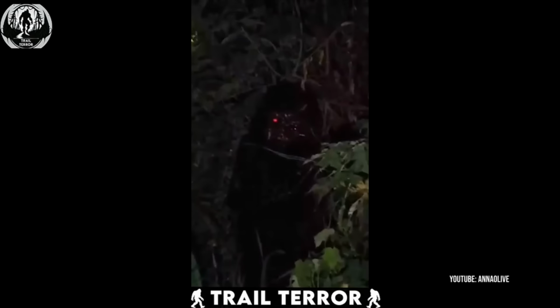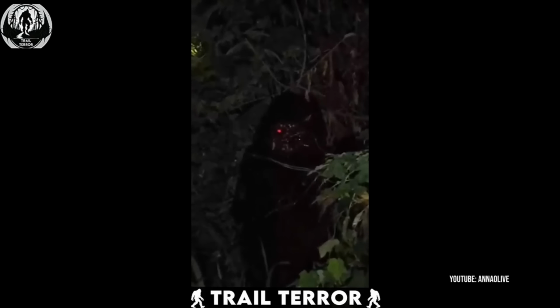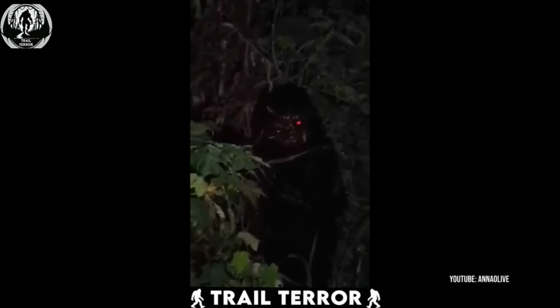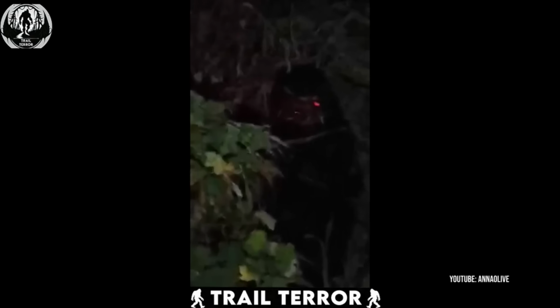Its body is covered in pitch black fur, and its face looks disturbingly deformed, almost as if nature itself couldn't decide what it was meant to be. But the most unsettling part is that it doesn't move, not even a twitch. It just stands there, staring.